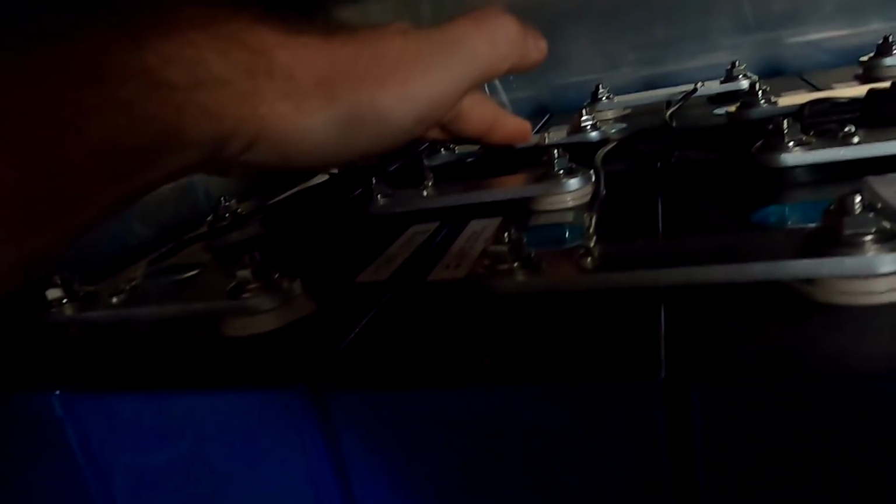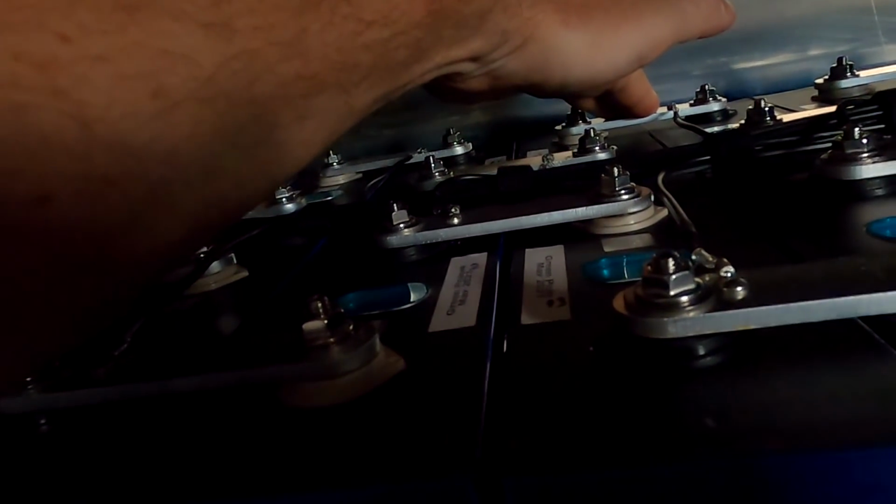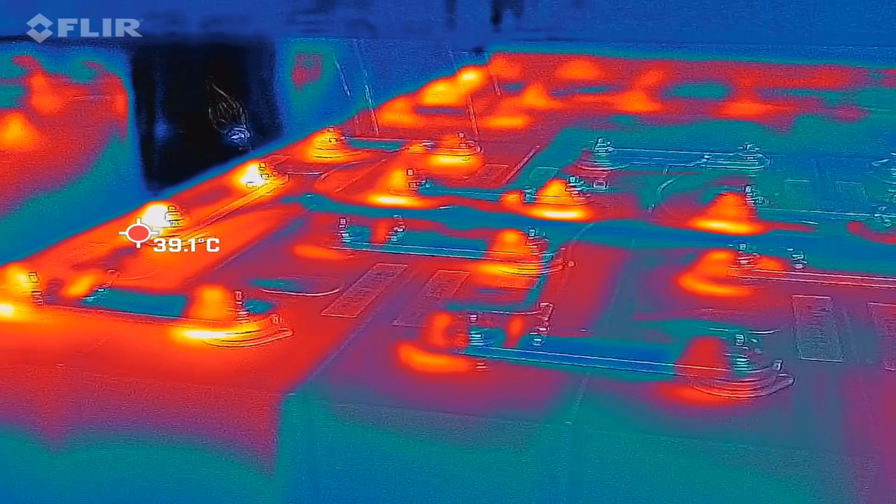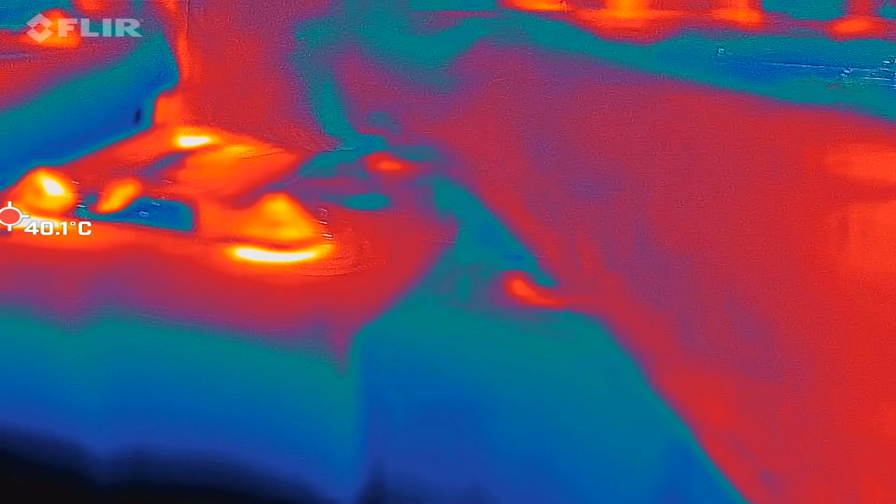Just checking. Oh, we've got really warm bus bars here. Really warm ones. You can barely touch them anymore. This one is cold. This one is cold. This one is warm. Okay, let's get the camera. Alright, look at this. Just after 5 minutes, we've got 40 degrees here on the terminals.